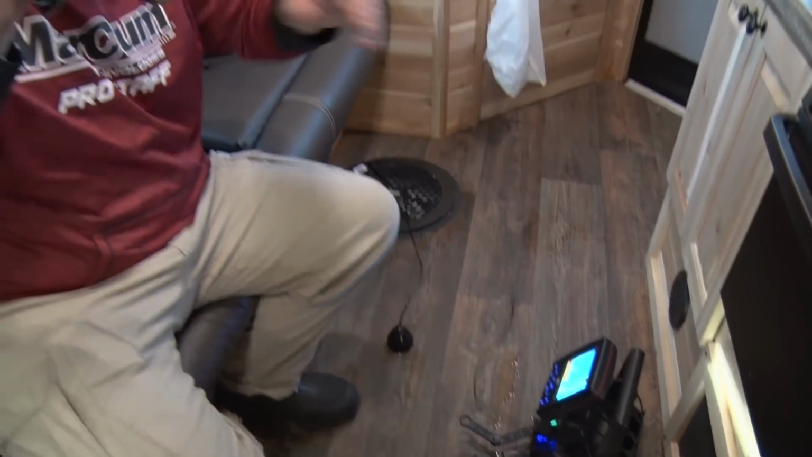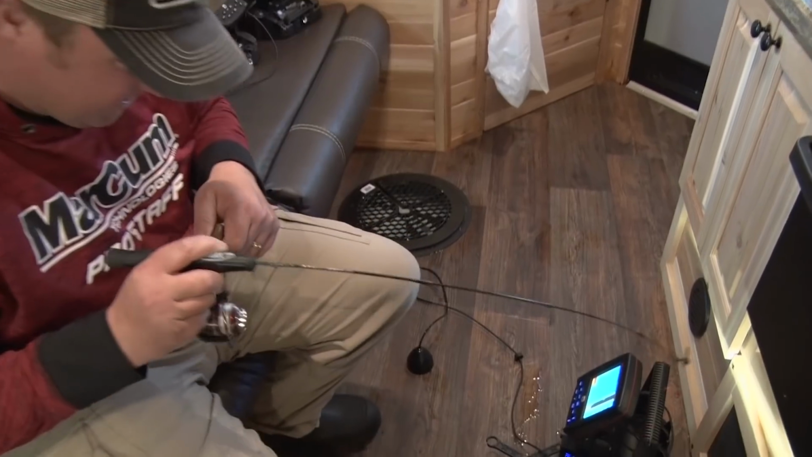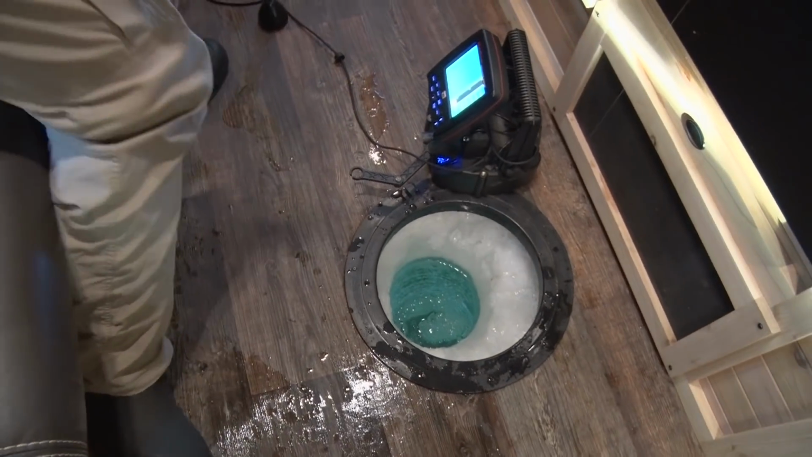Man, that's how you want him to bite. Just screamed off the bottom and no hesitation and wailed on it. Oh man. I love that bite. When they don't even think about it, they just come up and drill it.